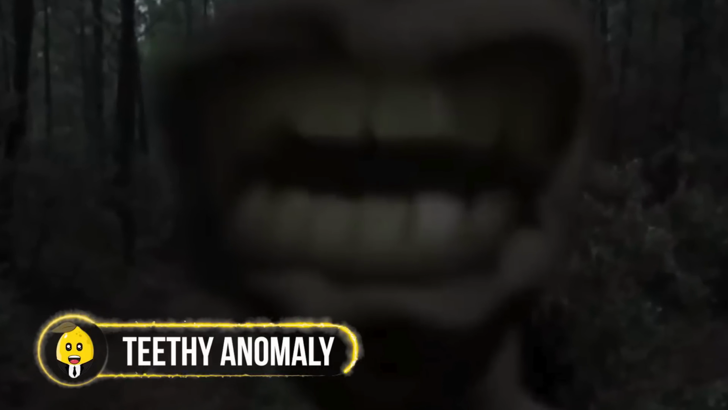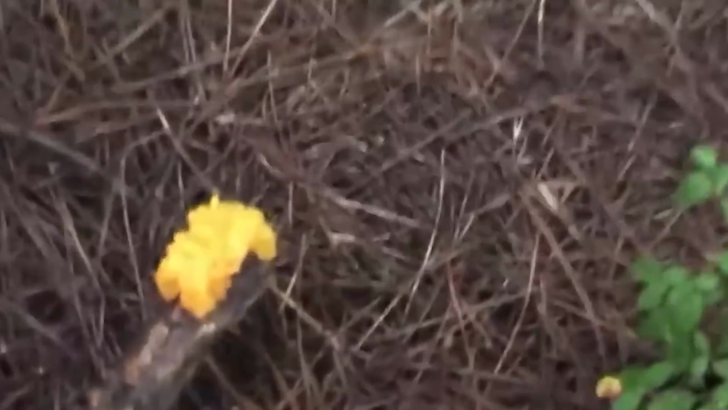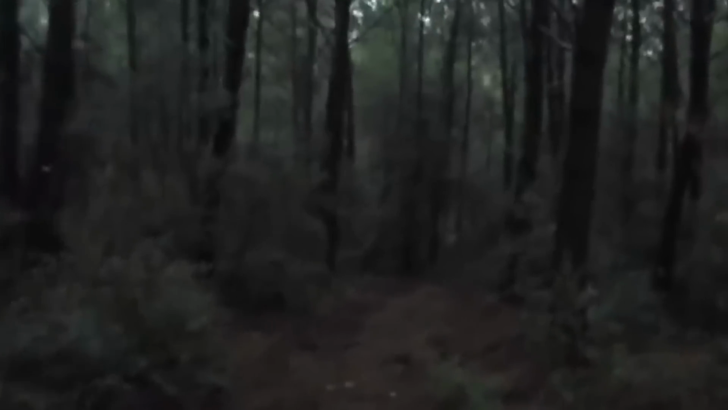Teeth anomaly. A group of explorers were avidly documenting their journey in the wilderness until they ran into something horrifying. While focused on filming, they sensed movement in the trees, using the camera to zoom in search of the source of the strange noise. As they failed to spot anyone or anything, a huge, mysterious being appeared, having its mouth open, and struck at them with its large yellow teeth.